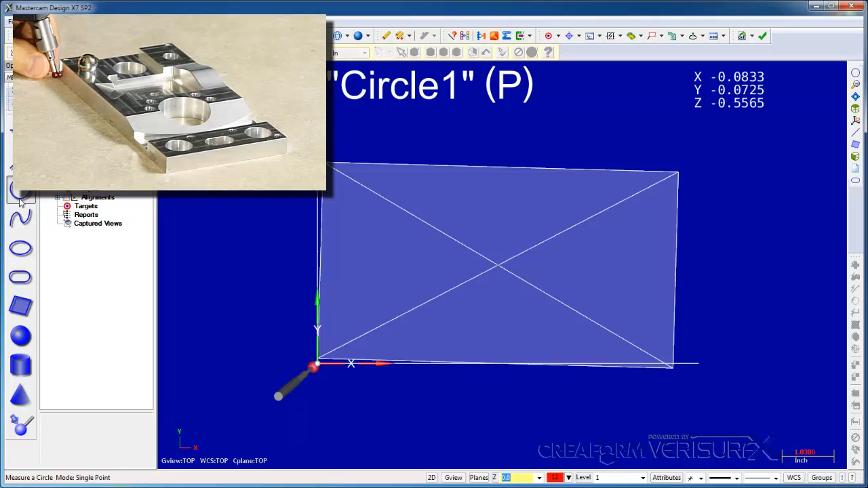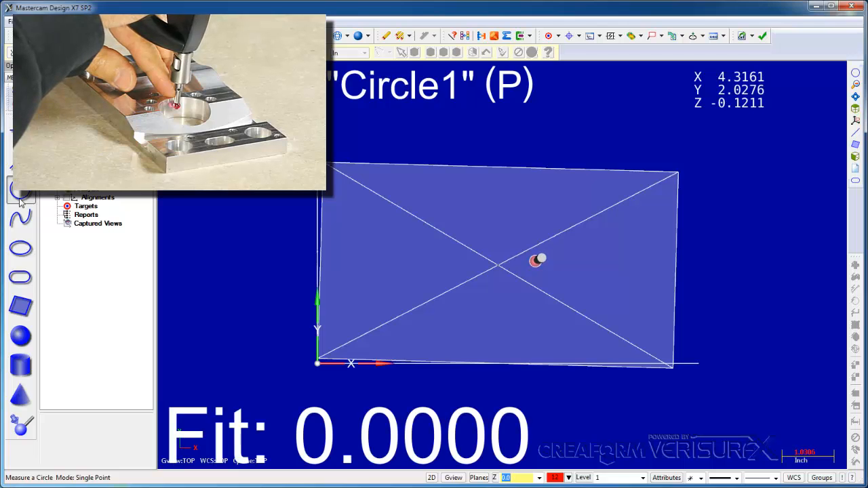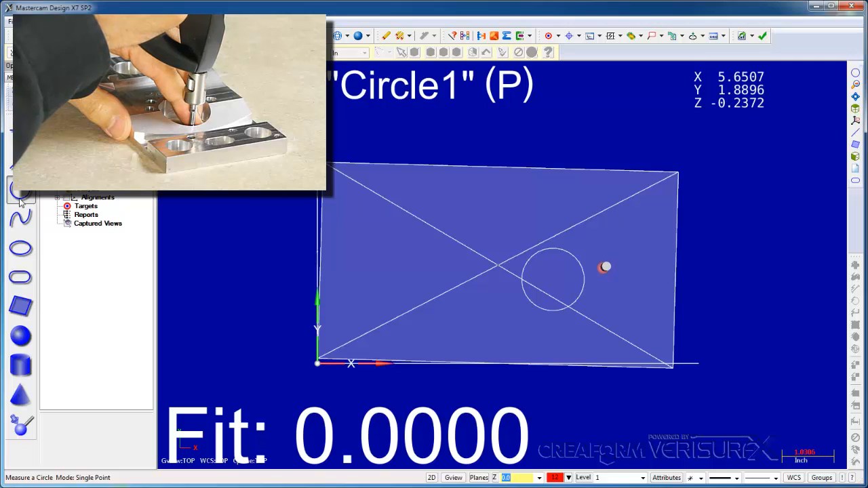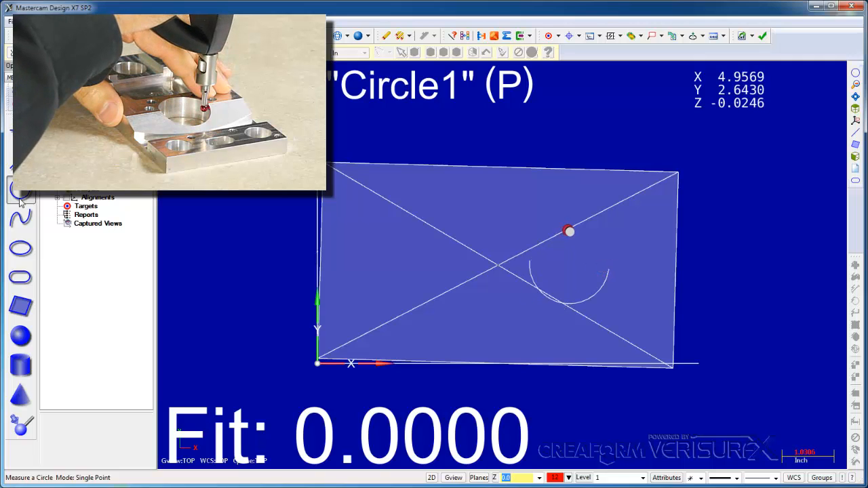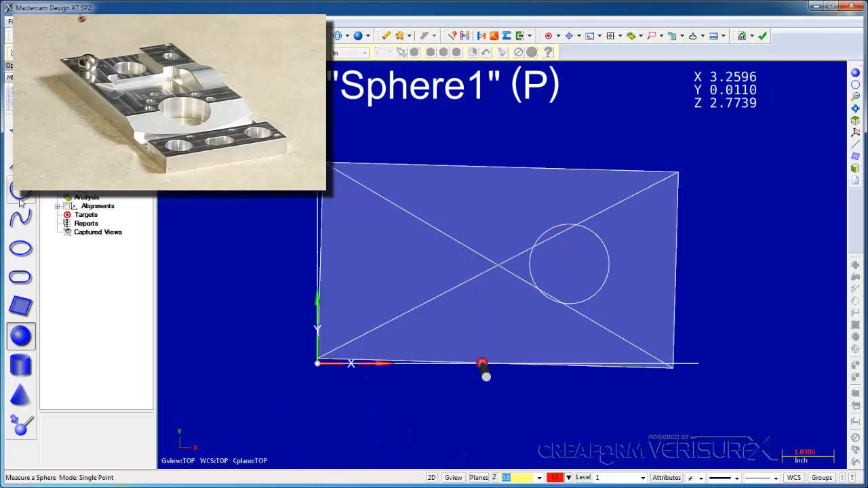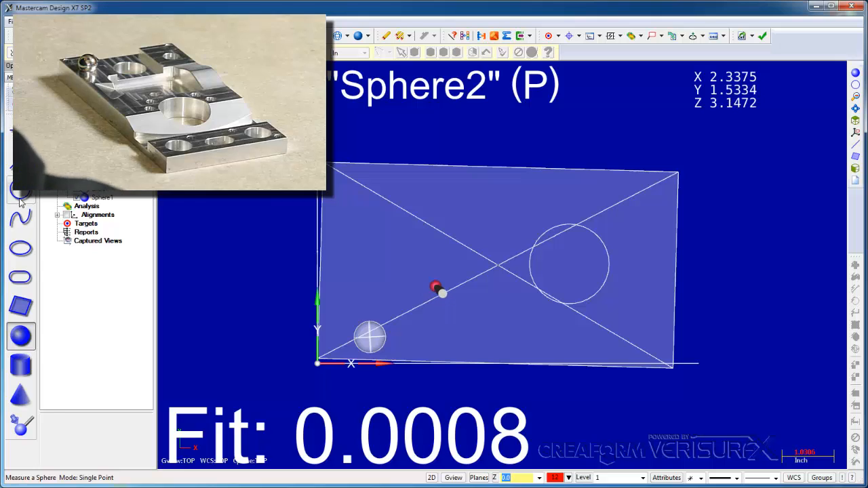I'll continue by measuring features starting with a circle. Next, I'll measure a sphere. And then a slot.